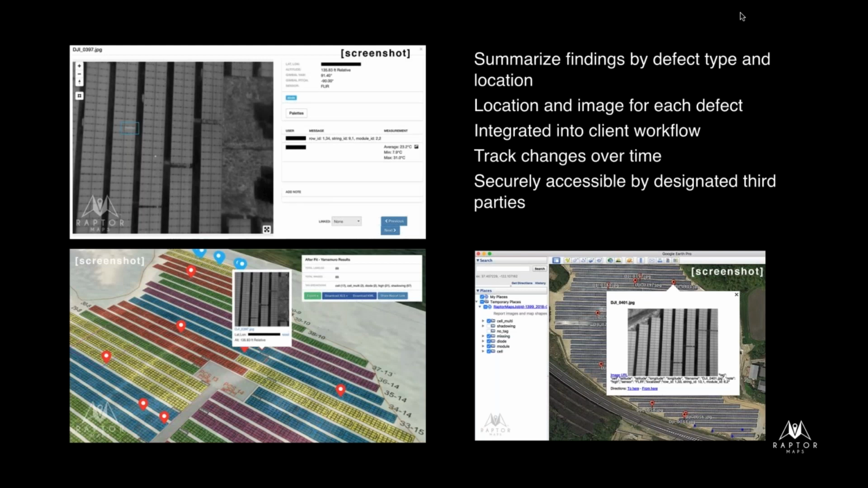And so to summarize, a good report is going to summarize all the findings by defect type and location. You're going to have a location and an image for each defect, and within that image, it's going to show the exact one, because we've handled a lot of solar farms that have a lot of defects, where you're going to get lots of different things going on, even in an individual image. You want it to be integrated into your client's workflow.